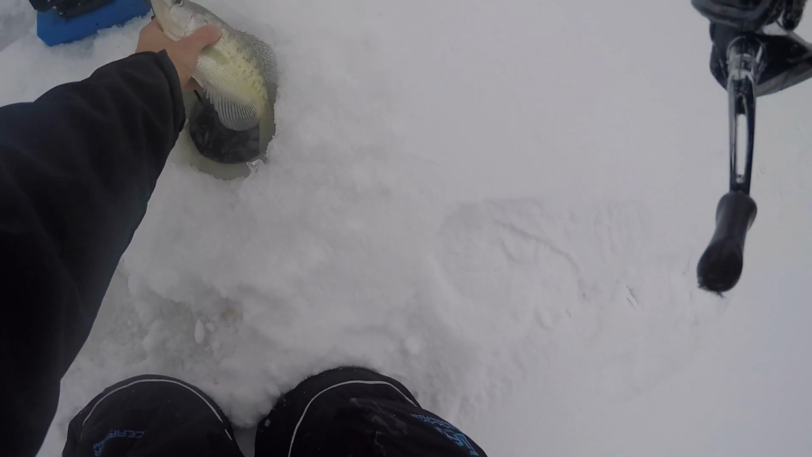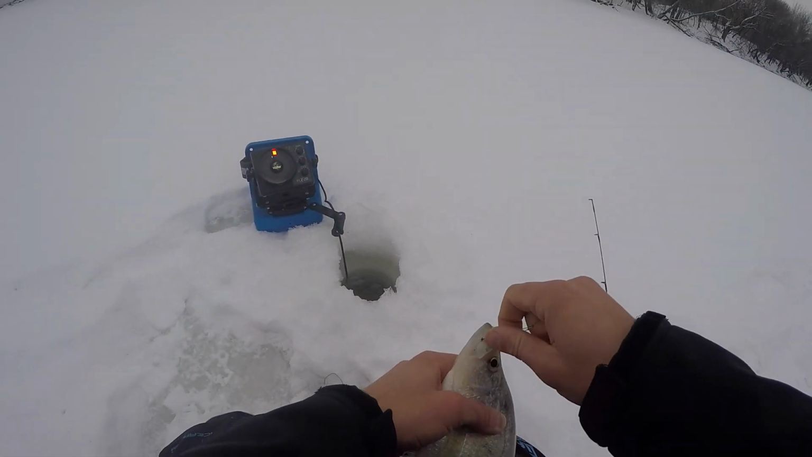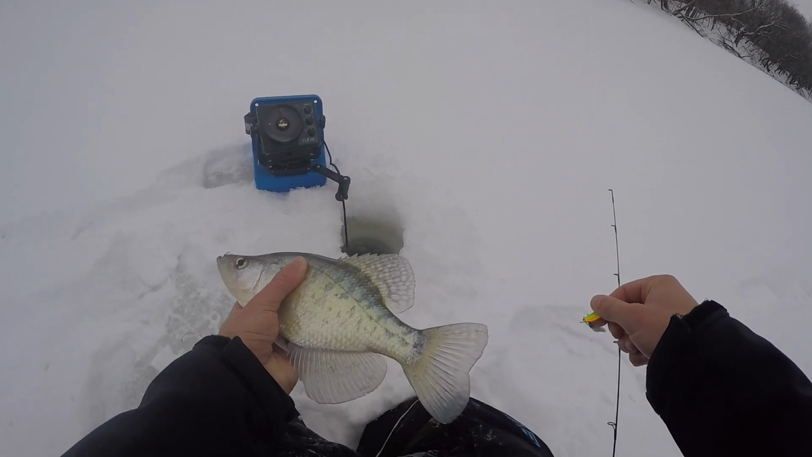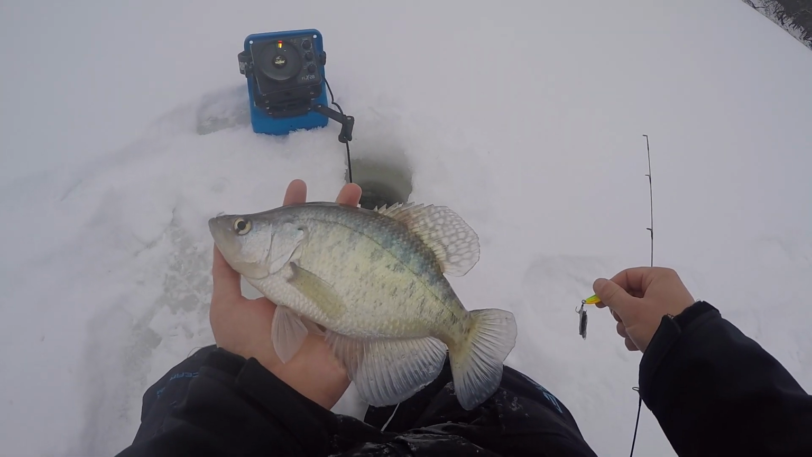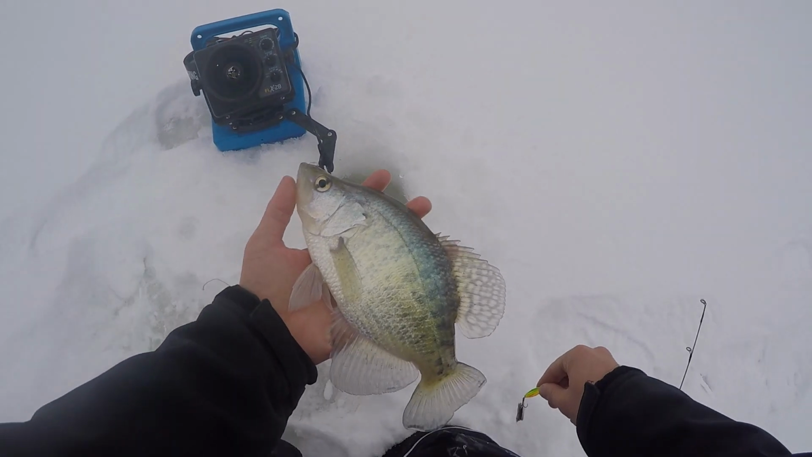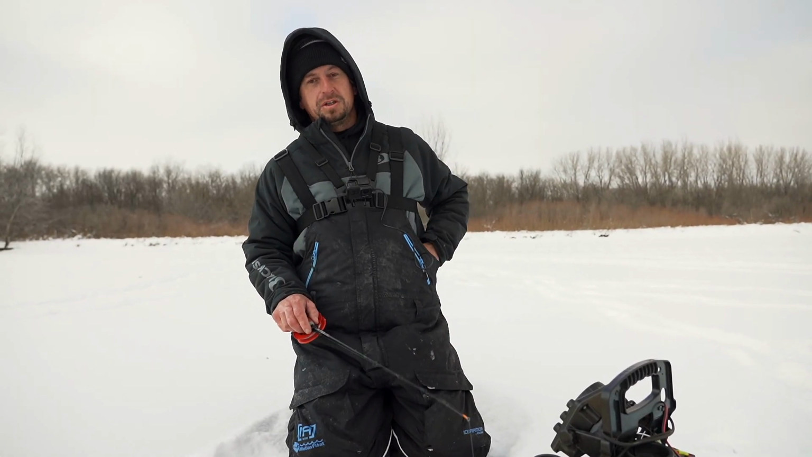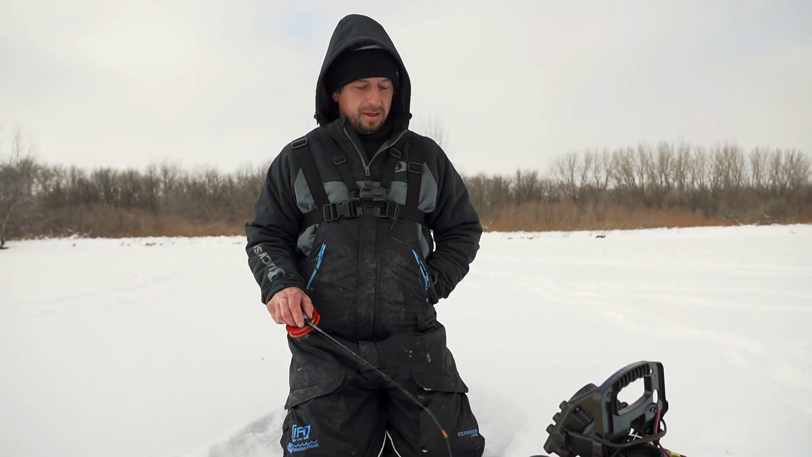Not crazy big. Another nicer fish. Got like four out of this hole now, and I barely graphed them all. Look at that guy. It's a beautiful white crappie. See you, buddy.